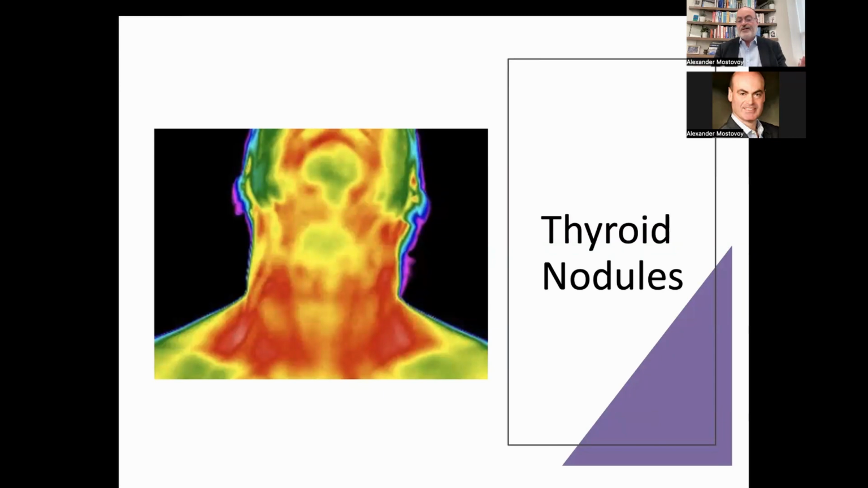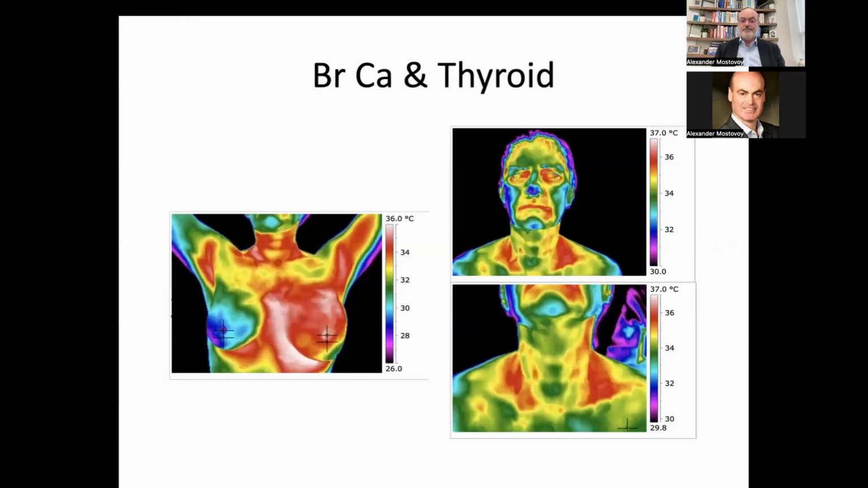So in this particular case, thyroid nodules are not necessarily giving this patient symptoms. They may not even be aware that they have them. And yet, in this case, we will pick this up, escalate to an ultrasound, which will come and confirm. At least as a practitioner, you can deal with something like this. Otherwise, you probably wouldn't have known what's going on.